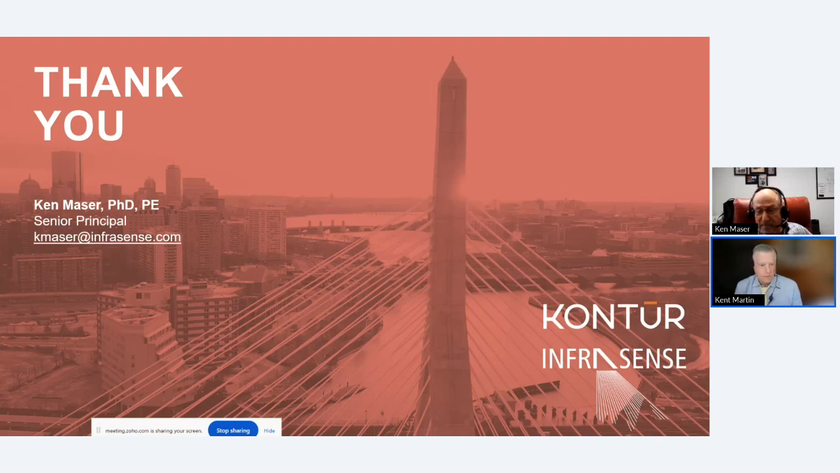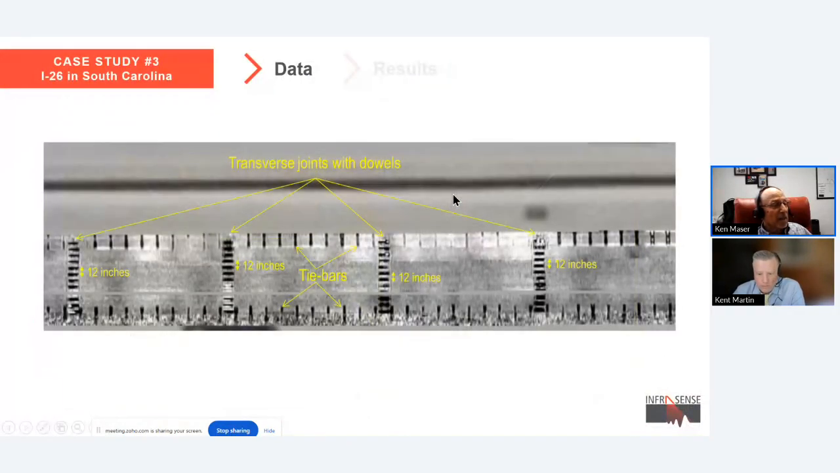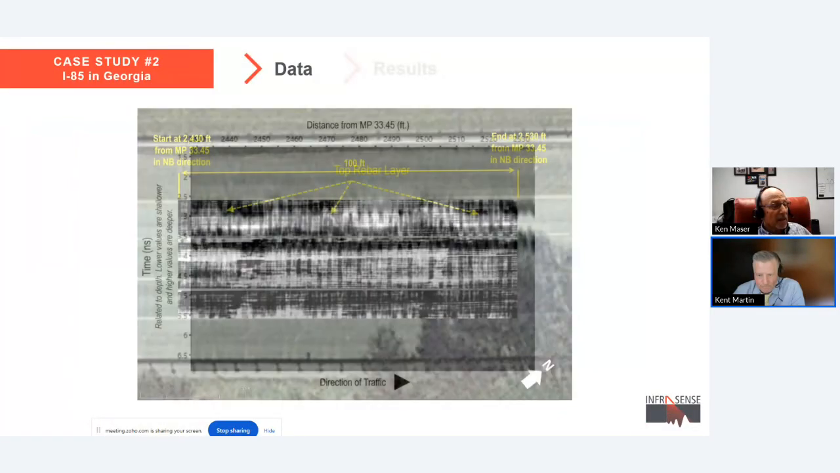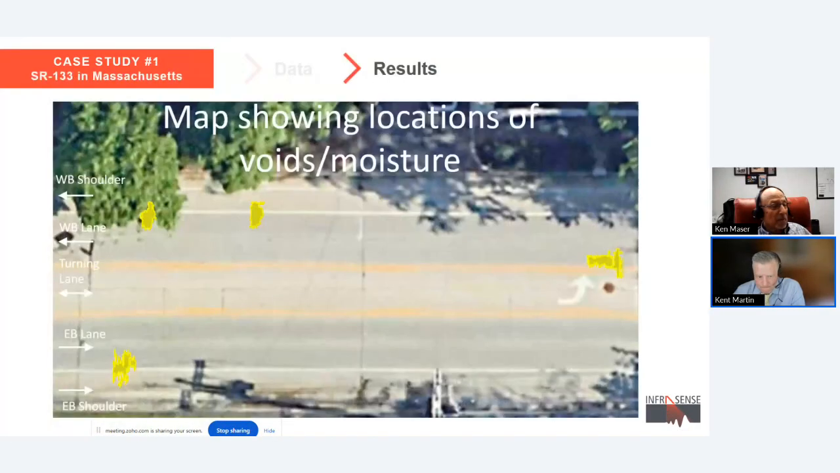Can you show an example result for the void signal? There is a question for you, Ken. So I had the example that I had. Am I still sharing? Yeah, you're sharing. Going back here.